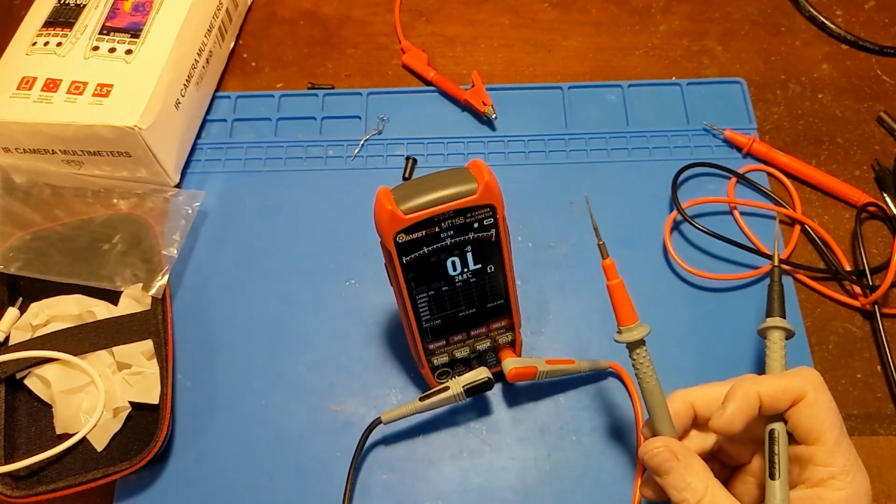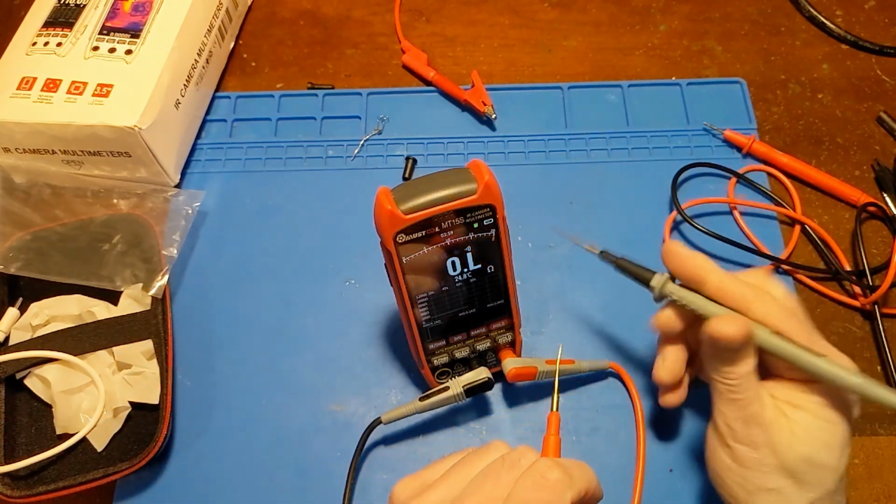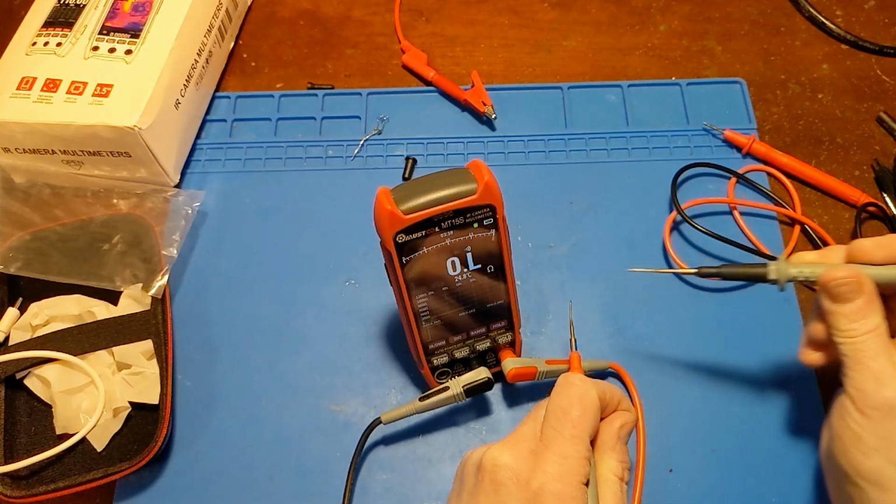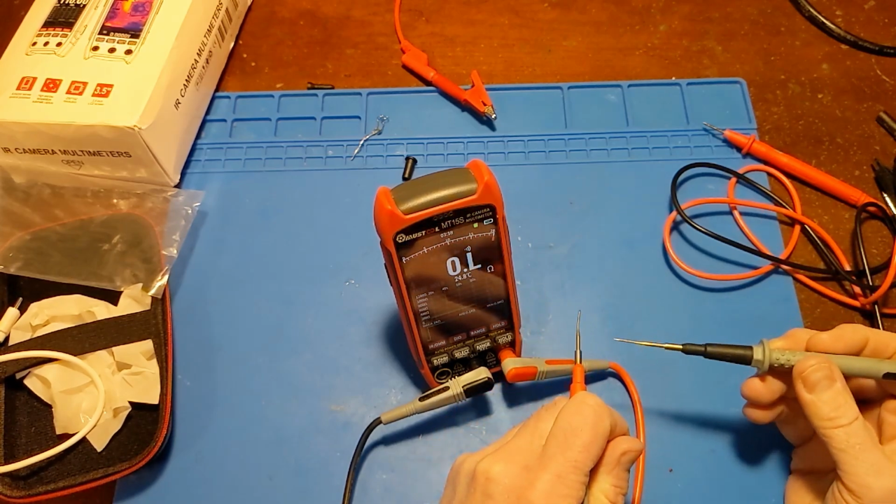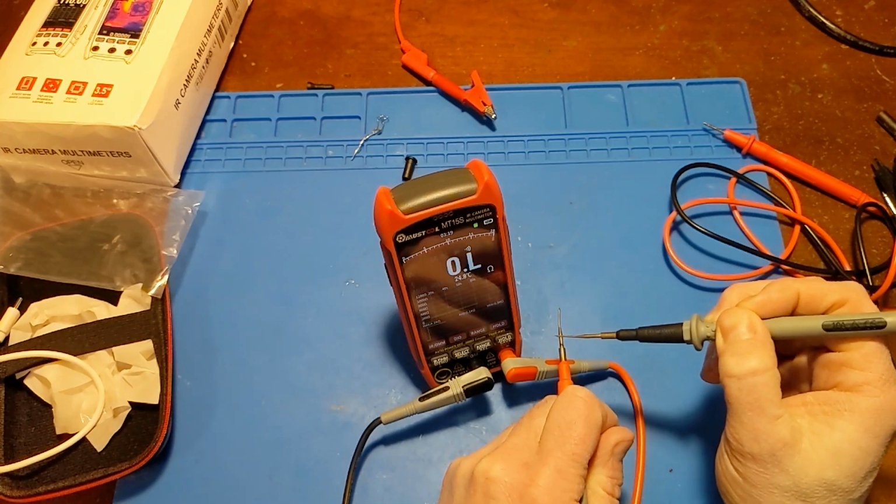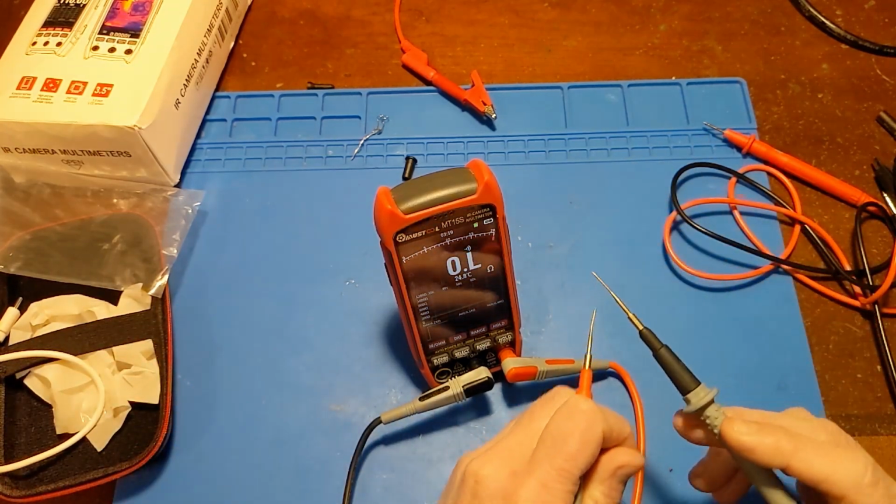Say you have a chip with 100 pins, and you want to know which of those pins are shorted to ground. Well, you can just drag the tip of the lead across all those pins quickly, and you'll get a quick beep if there's a pin to ground. But with that delay, you'd really have to slow down your drag so it catches it. That's really the only instance where you want a super fast continuity.